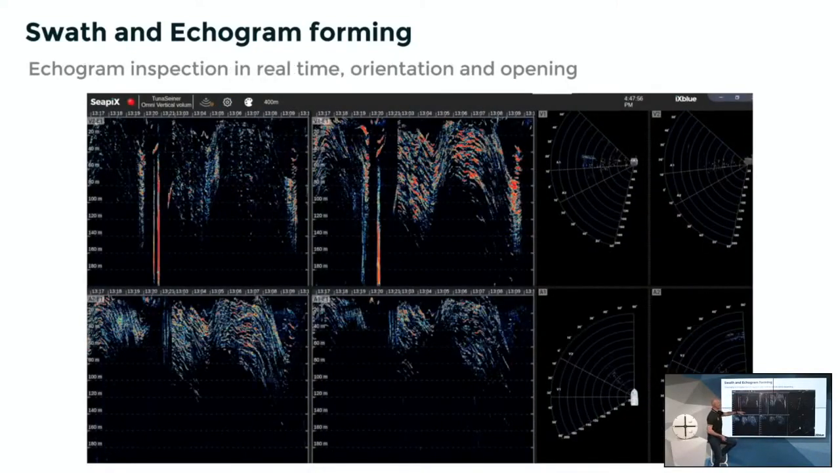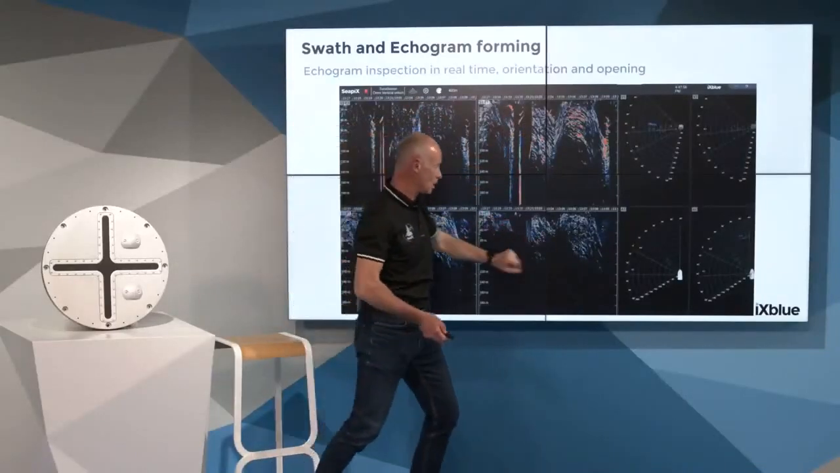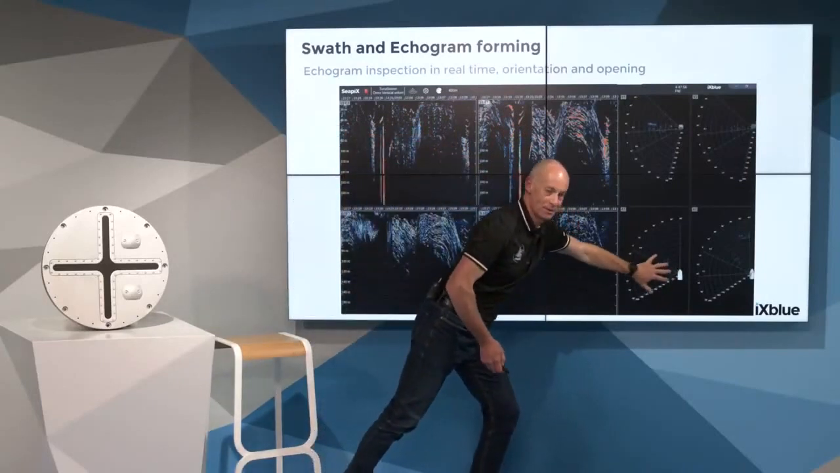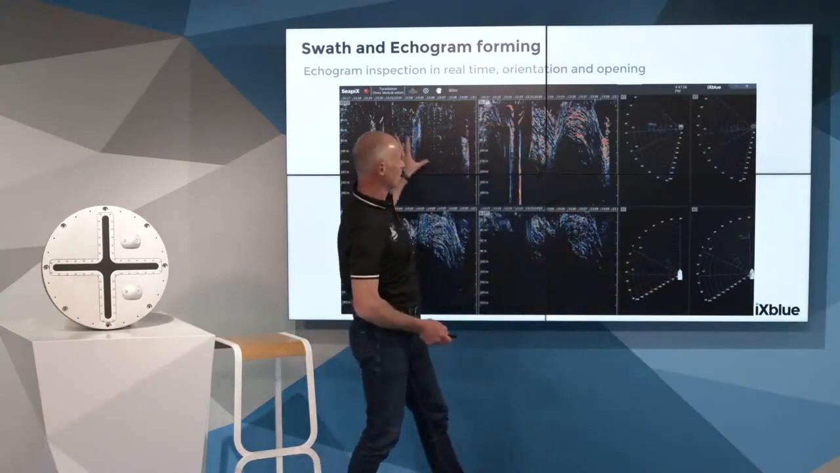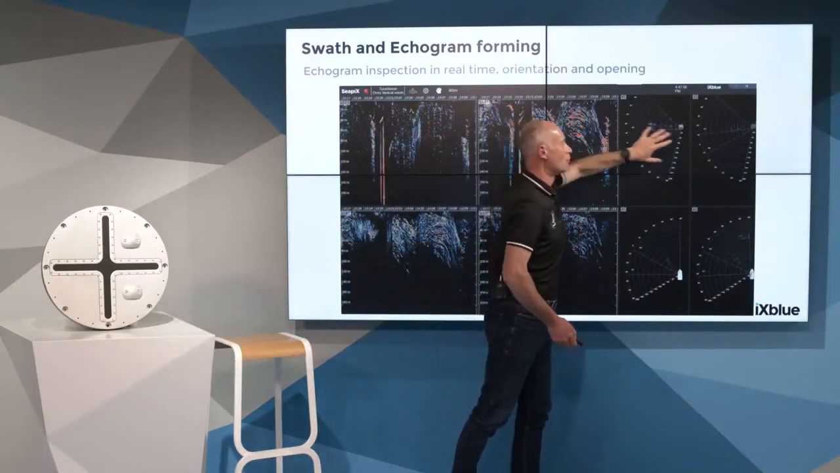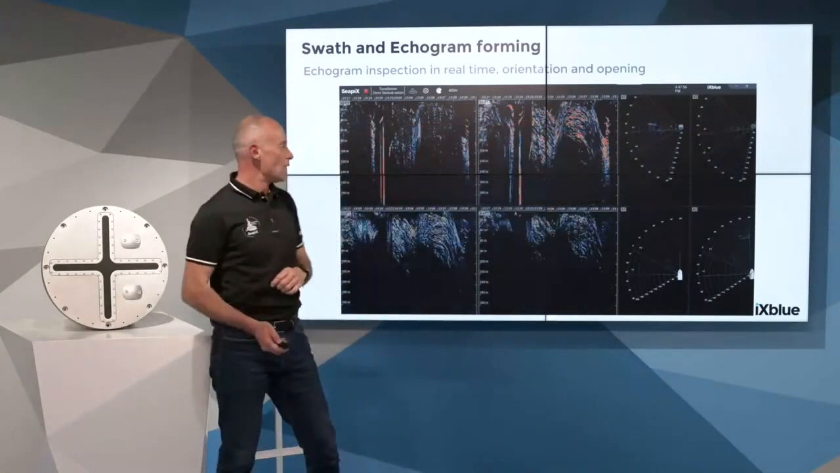That is a tuna fish you have here. That is vertical echogram 1, vertical echogram 2, horizontal 1, horizontal 2. Horizontal means the history of what we detected on the side here, and vertical echograms are the history of what we detected from the vertical sonar swaths.